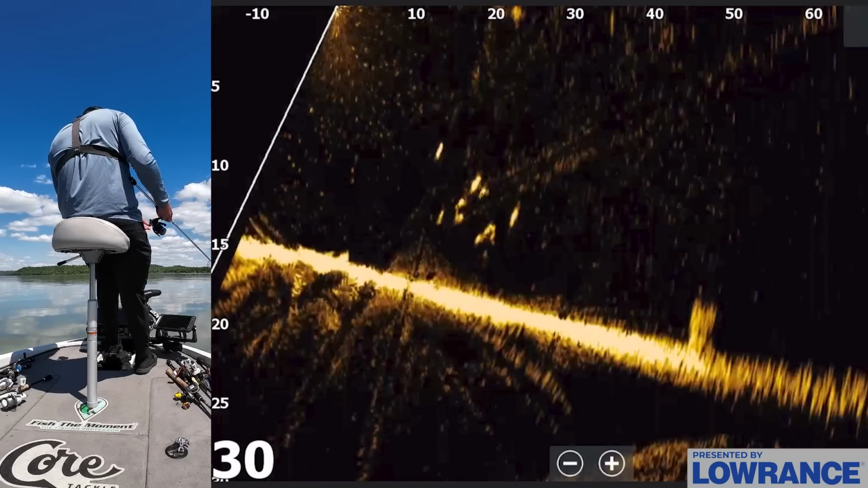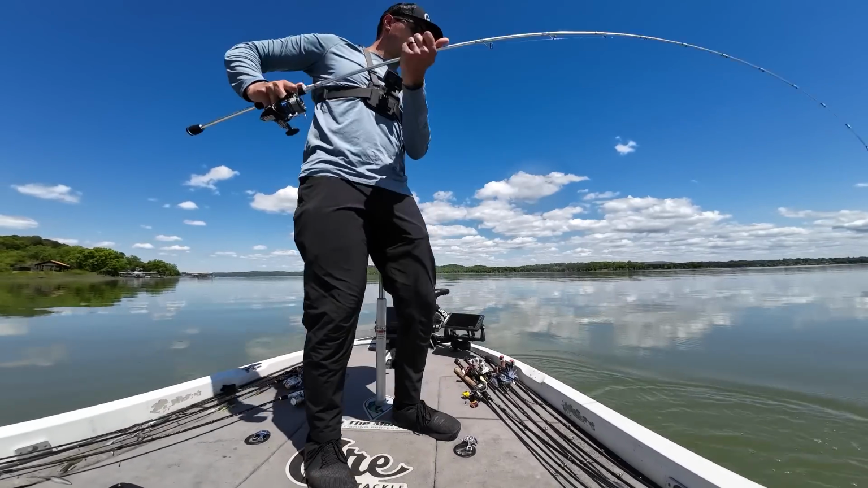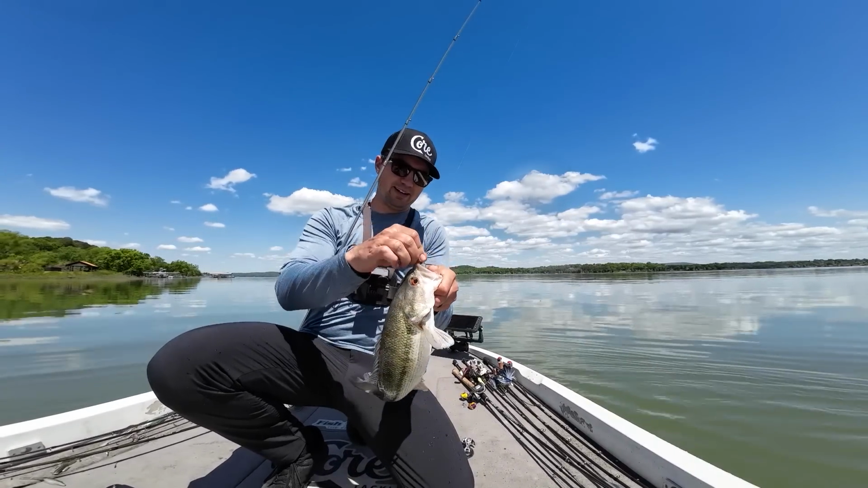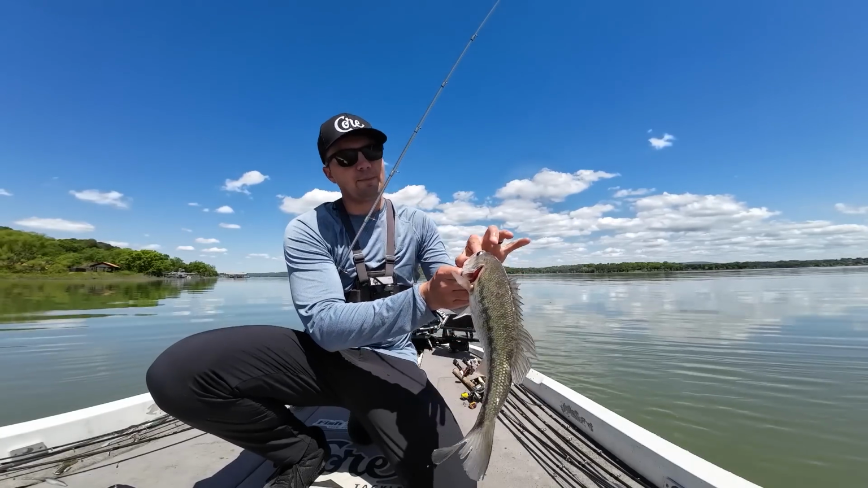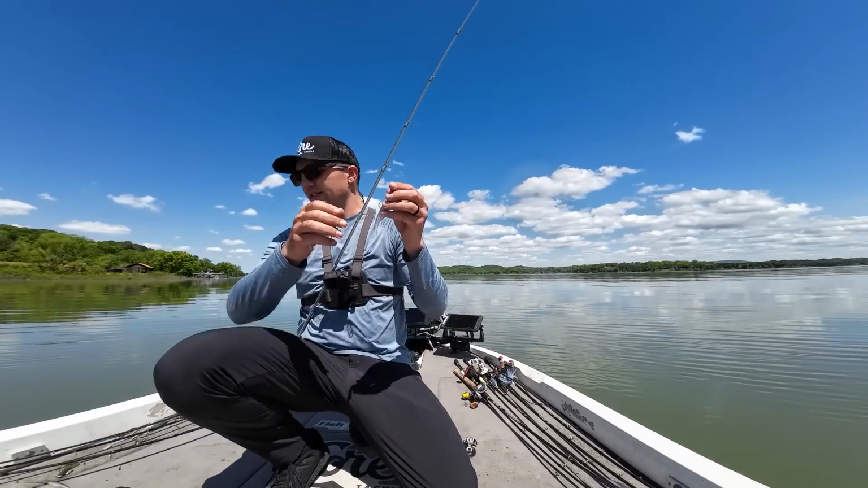Unbelievable. Got him. Finally, one of them actually came up and got it. Nice largemouth, or nice spotted bass. Good one. I don't know why they were so picky about getting it, but there's a bunch of them right there. That one actually got the minnow pretty good. Here we go. When they eat it, they've been eating it pretty good today. It's a nice keeper spotted bass off a nice little rocky piece out here.